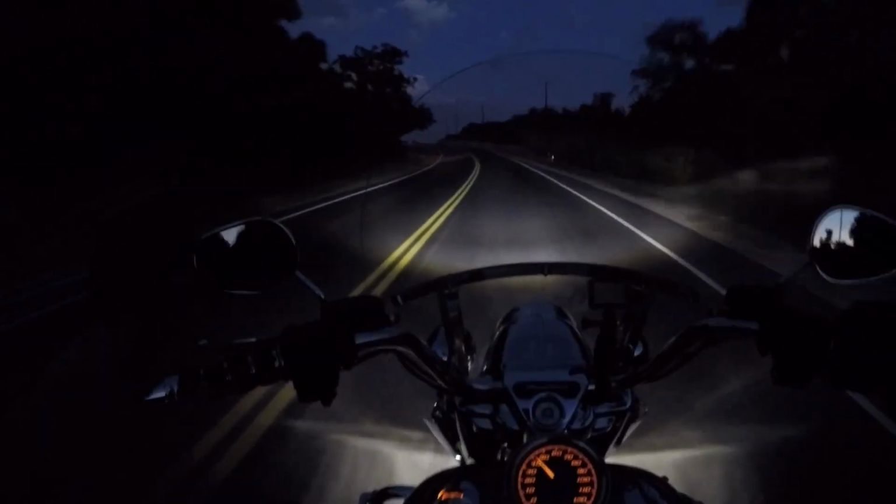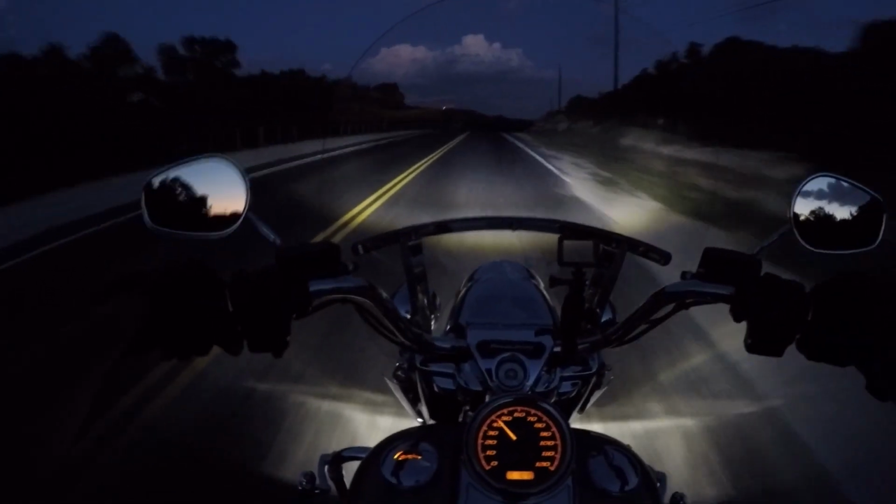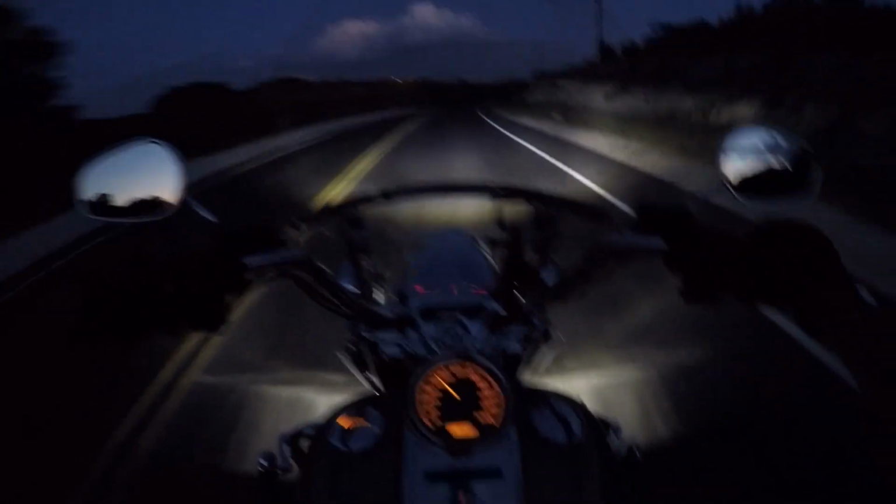It's got a nice spread. I'll see if I can adjust. I don't know how much adjustment I can actually do on the passing lights, but I can give it a whirl.